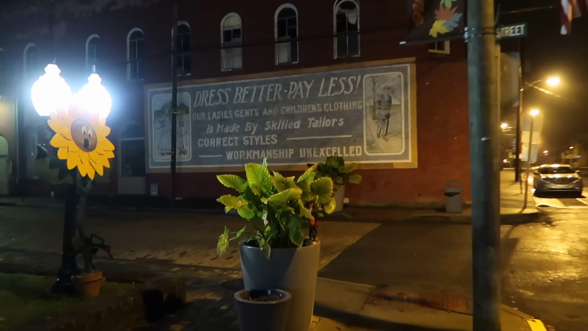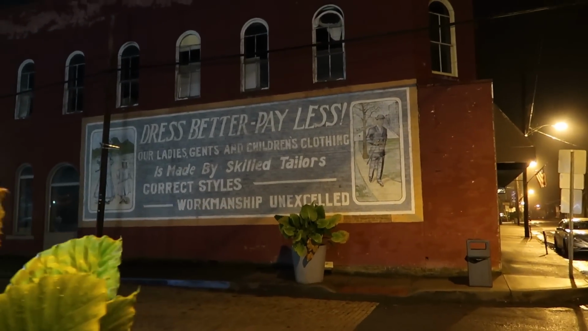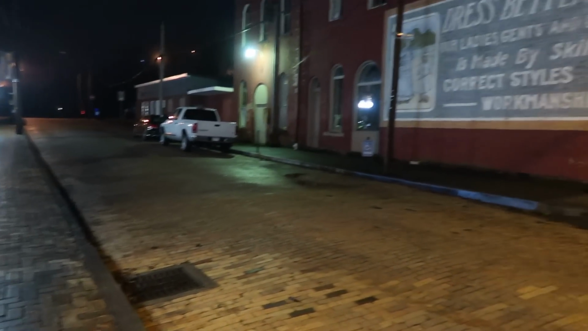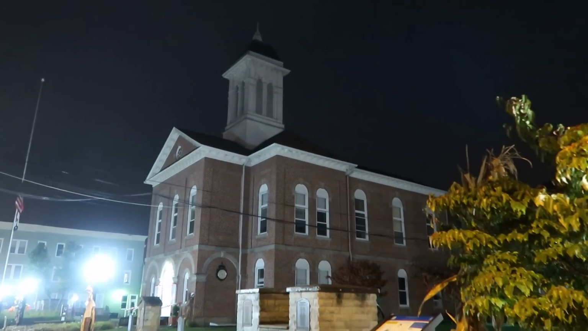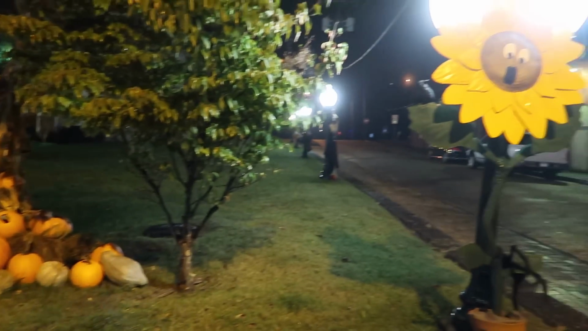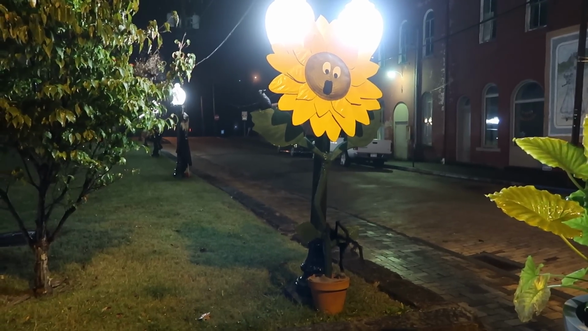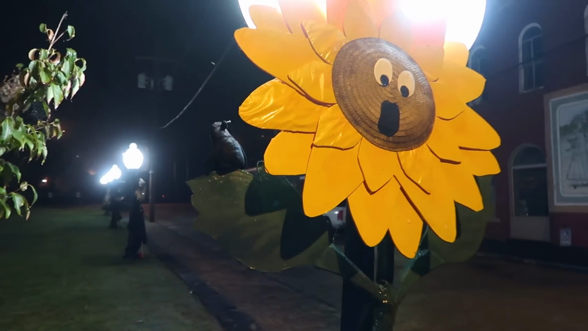Got the wall dog here as well. It says, dress better, pay less. See, you still have the street there, still paved with brick. Got City Hall here in the center of town. Got their pumpkins out. And this giant daisy here. No, that's not a daisy. It's a sunflower, I think. Little crow there in his hand.